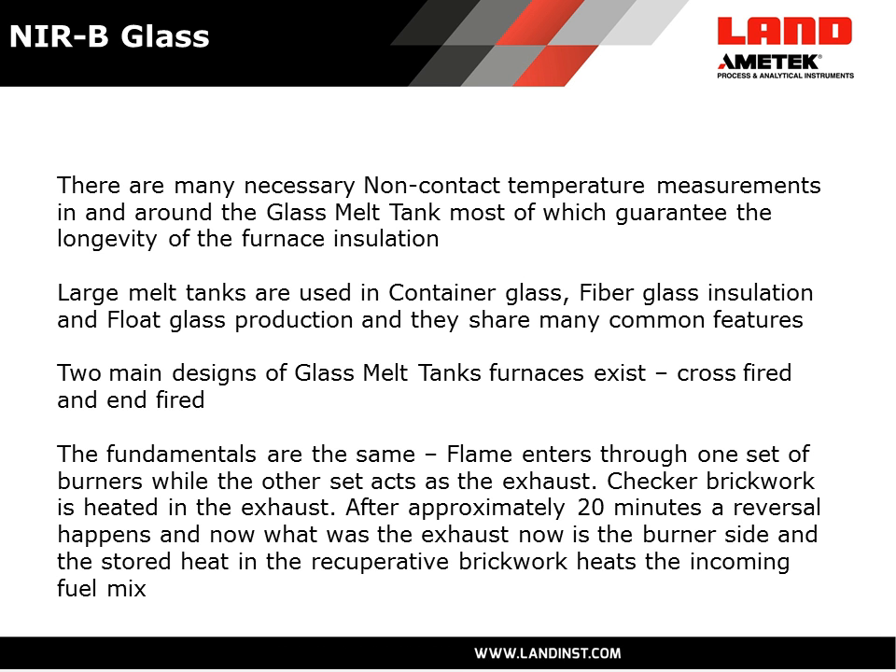Usually the tank is fired from one port to another, or from one set of ports to another set of ports. And as this is happening, the exhaust ports have regenerative brickwork behind them that stores the heat from the waste gases. And then after around 20 minutes, a reversal happens. And now what was the exhaust port now becomes the charge burner port. And the incoming air is preheated by that stored energy in the regenerative brickwork.